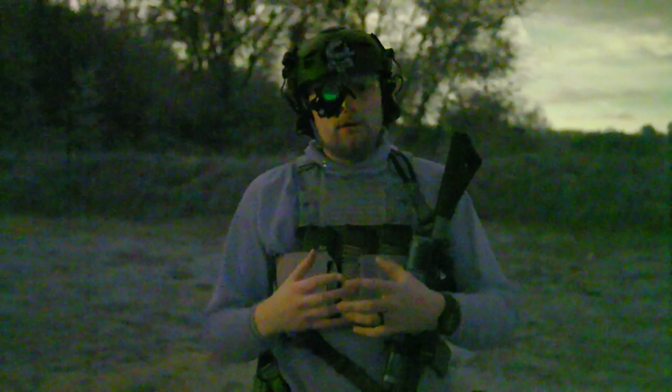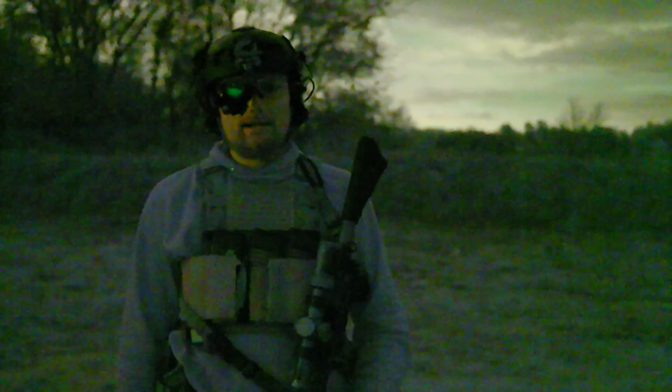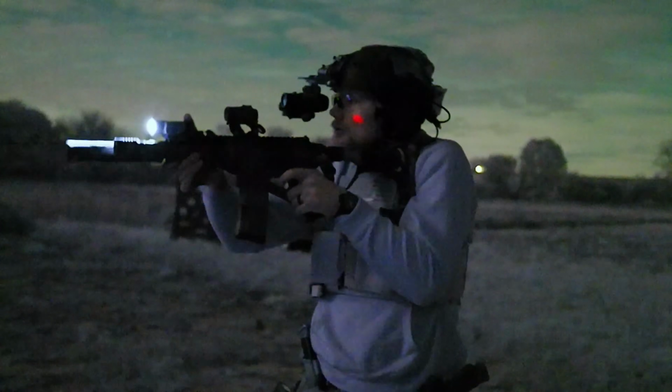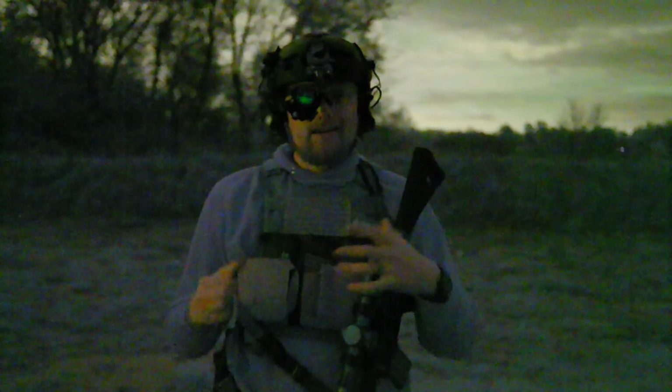Now, what about other situations where running on your non-dominant eye will be a little bit more advantageous? That's going to be switching to white light, switching to a visible light, like a weapon-mounted light. That's where you're going to really start to see the benefits of running it on your non-dominant eye. When I'm running on my dominant eye, flipping it out of the way, or maybe moving my helmet out of the way or whatever, I'm able to do that in about 2 seconds.